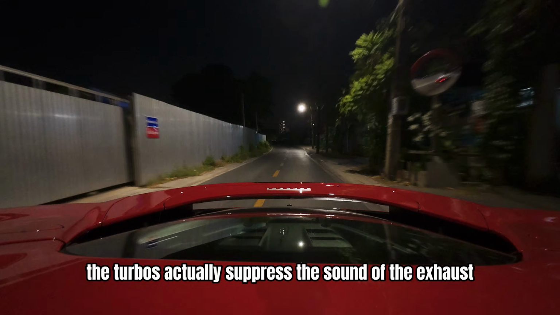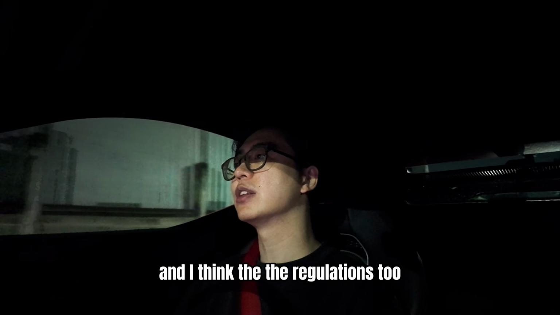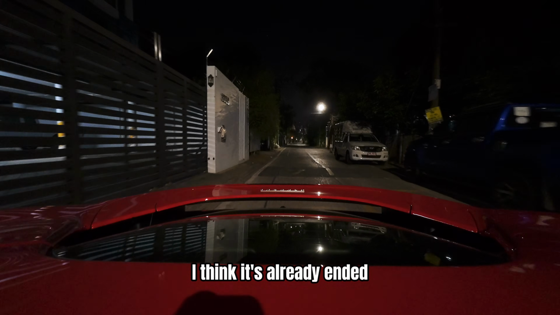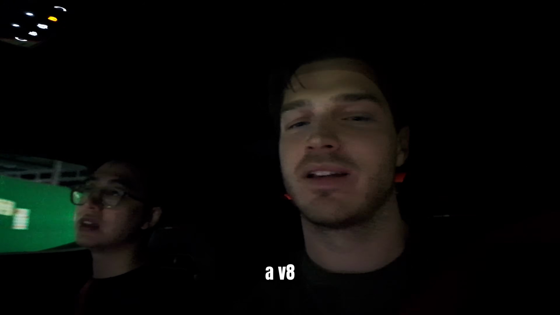The turbos actually suppress the sound of the exhaust quite a lot, right? Yeah, I think so. And I think the regulations too. So that sweet Ferrari V8 isn't really there until you really get up the revs. Do you think it's the end of an era? I think it's already ended way back a couple years ago, right? I still would like an NA V8